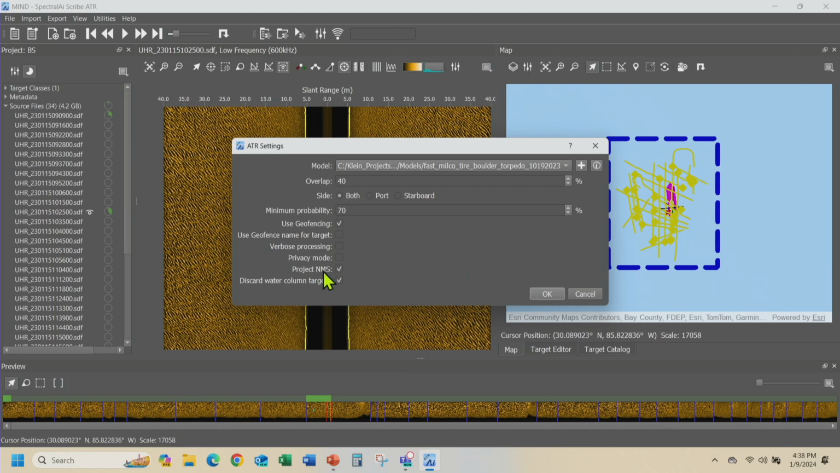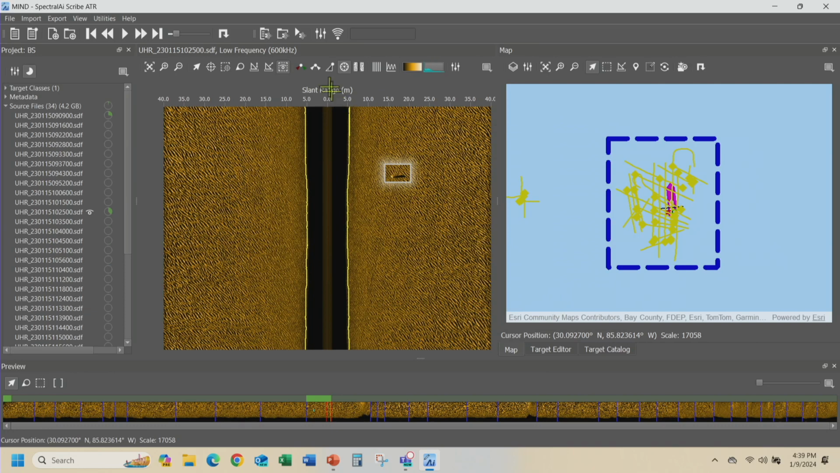I also want to use non-max suppression, which means that if, let's say on two lines, I've seen the same target twice, it's not going to generate that target twice. It's going to look at that target and its characteristics and its positional information, and say that is the same target, even though you've seen it 3 or 4 times on the same sonar survey. So it's not going to count extra targets for you. And I'm going to say I'm only interested in finding objects, tires, and mines which are greater than 70% probability. Okay, let's go ahead and run it.